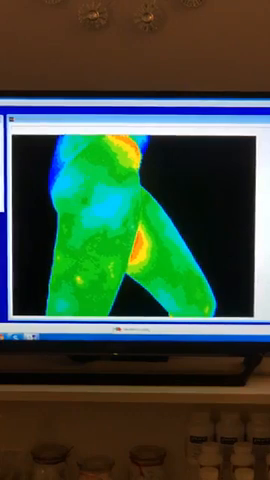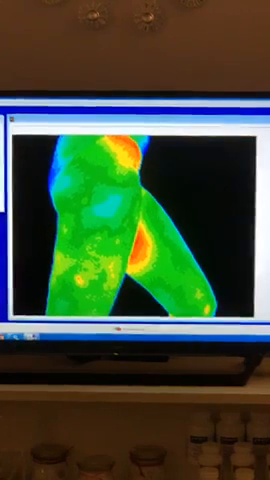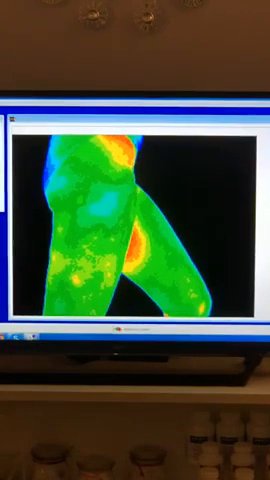So again, here's the density I told you you'd see in your hips. We all have it everywhere in those thicker areas. Okay, pivot around the other side. Nope, other way, leg, there you go.